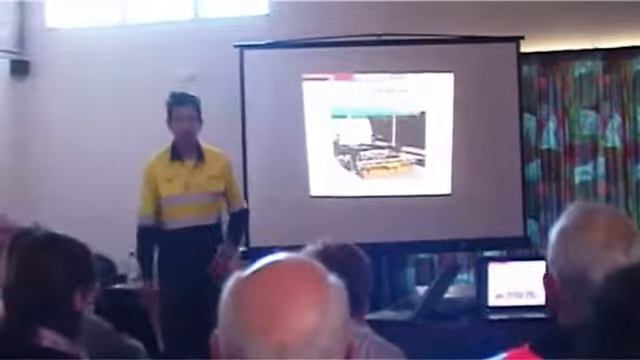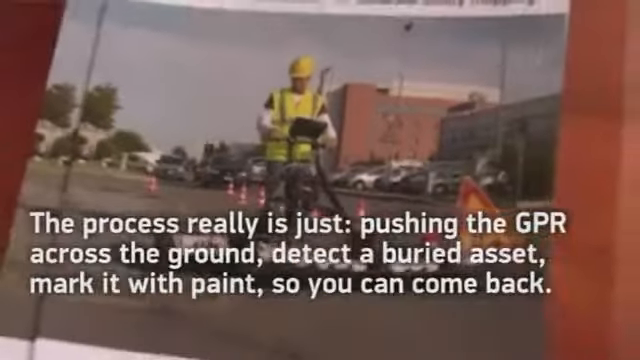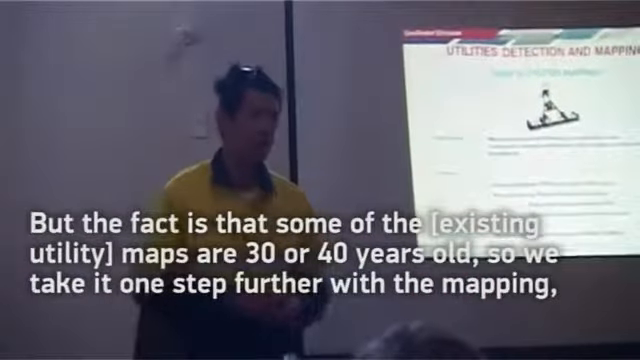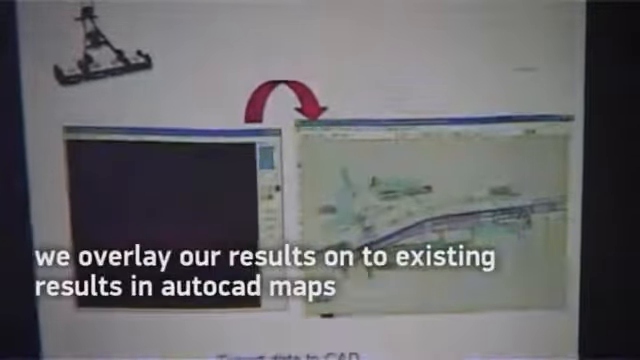Okay, thank you, Henri. My name is Thomas. The process really is just pushing the GPR across the ground, detect the buried asset, mark it with paint. But the fact that some of the maps are like 30, 40 years old, so we take it one step further with the mapping. We overlay our results onto existing results in AutoCAD maps.